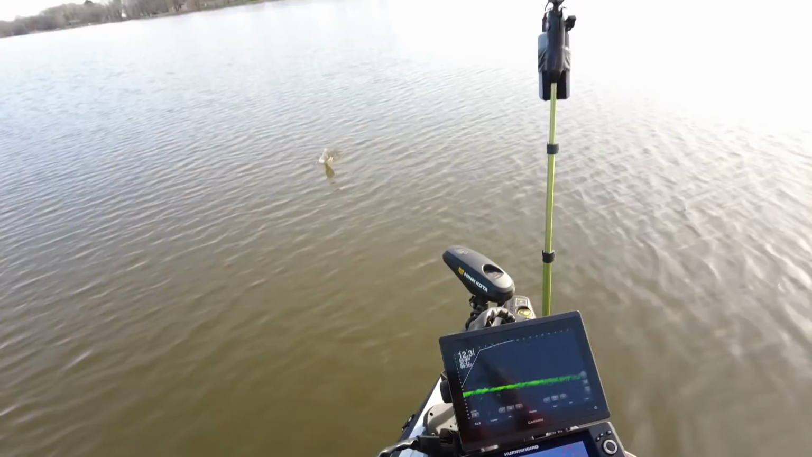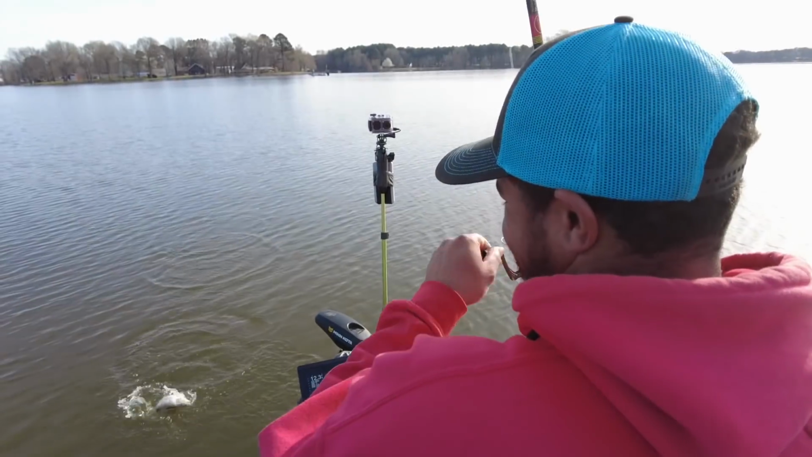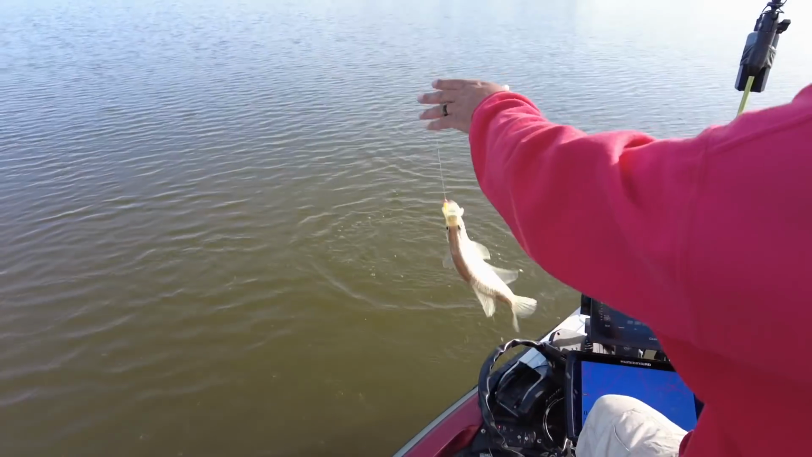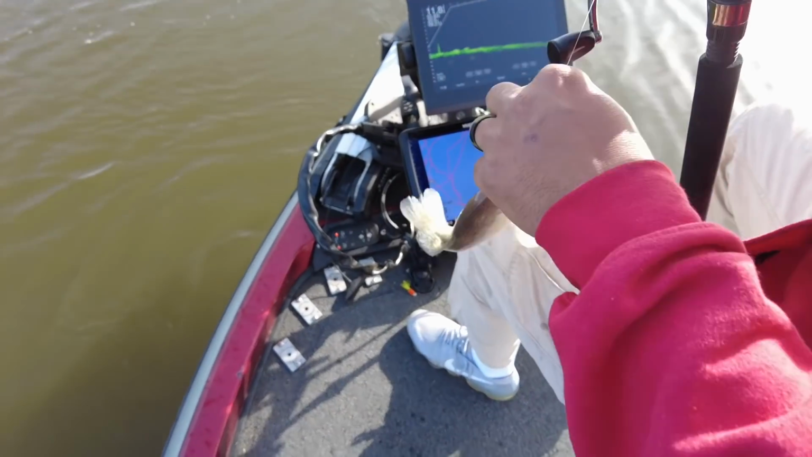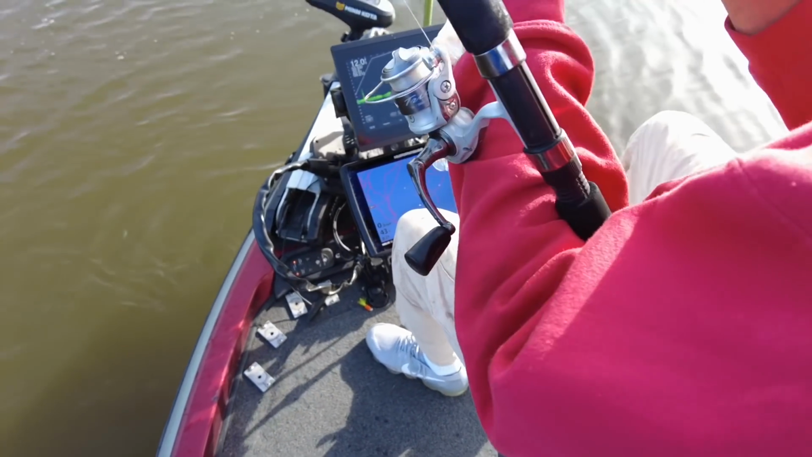Oh, there it is. Countdown to ignition. 3, 2, 1. Go straight. Oh! Boom! Dude! Came back to it. Wow. Nice fish. Nice fish.